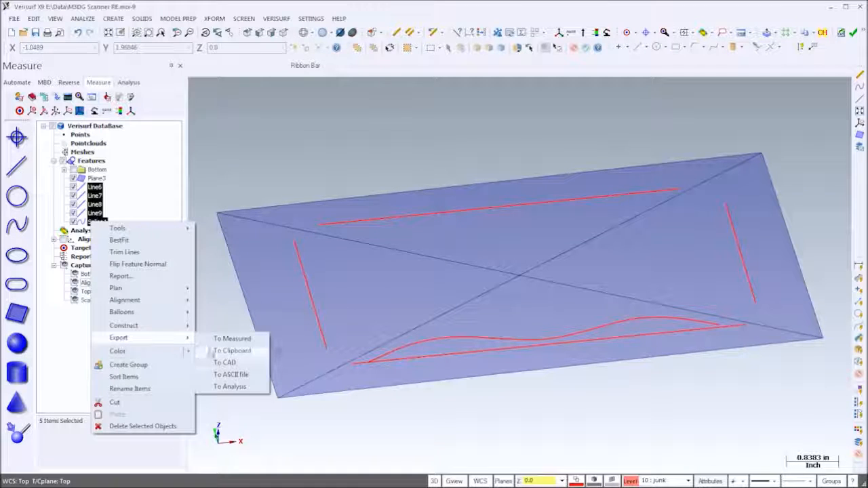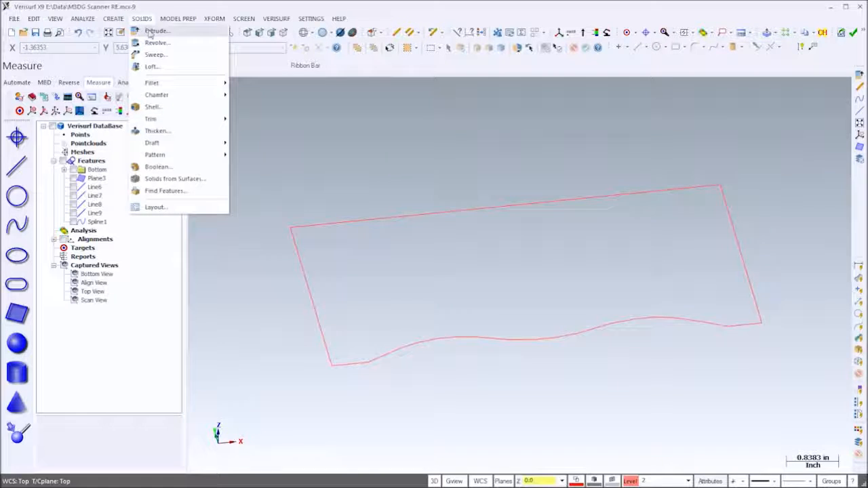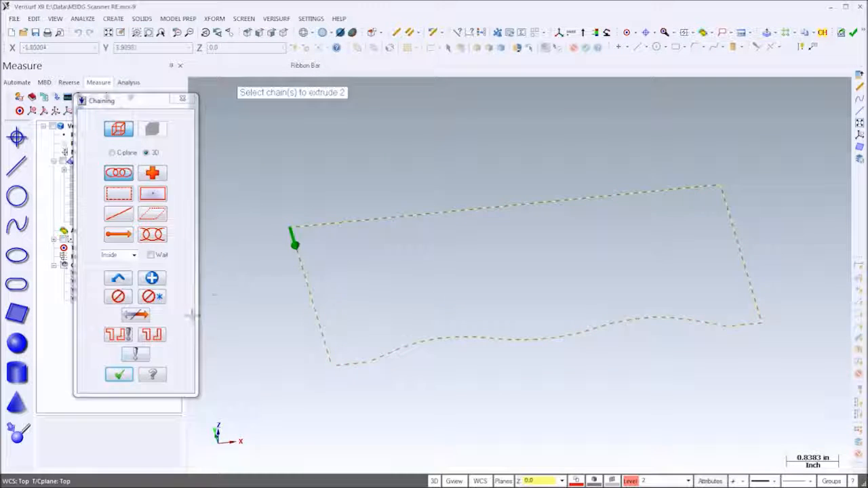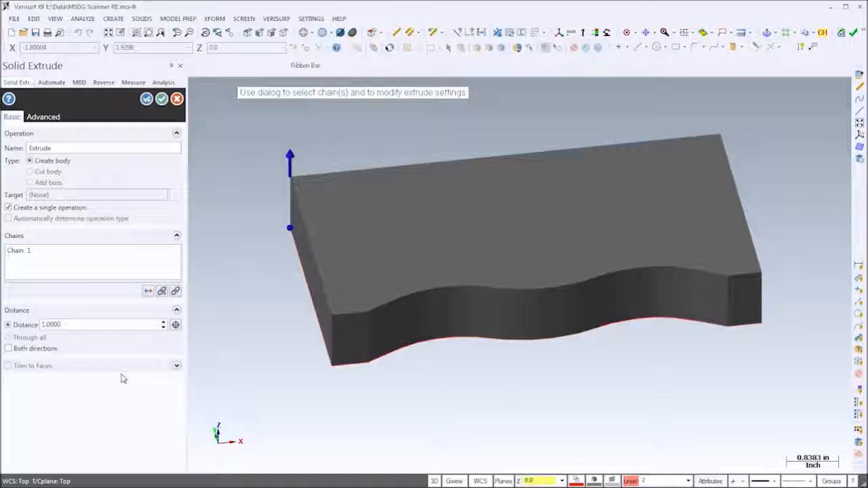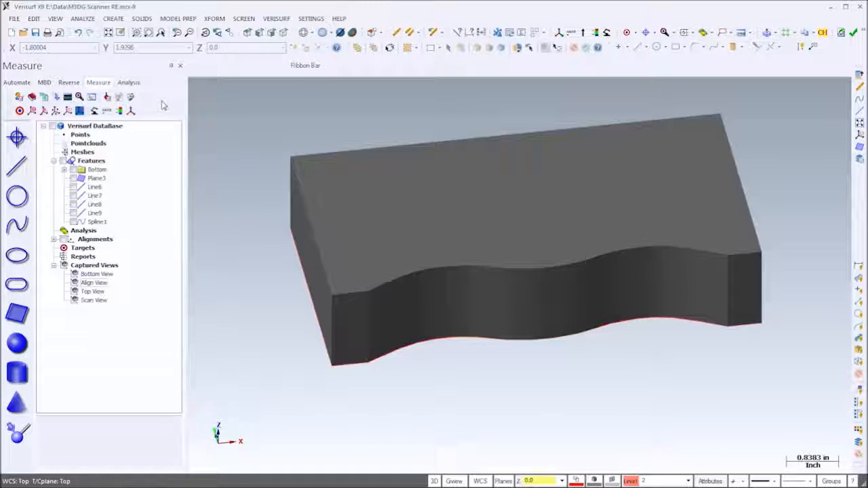Once the edges are measured, I'll export them to CAD and trim them together to create an outline of the part. We'll use this outline to extrude a solid. From the Solids menu, I'll choose Extrude. I'll then select the curves and extrude the solid to a height that extends beyond the top of the part. In order to trim the solid, we'll scan and then surface the top of the part.